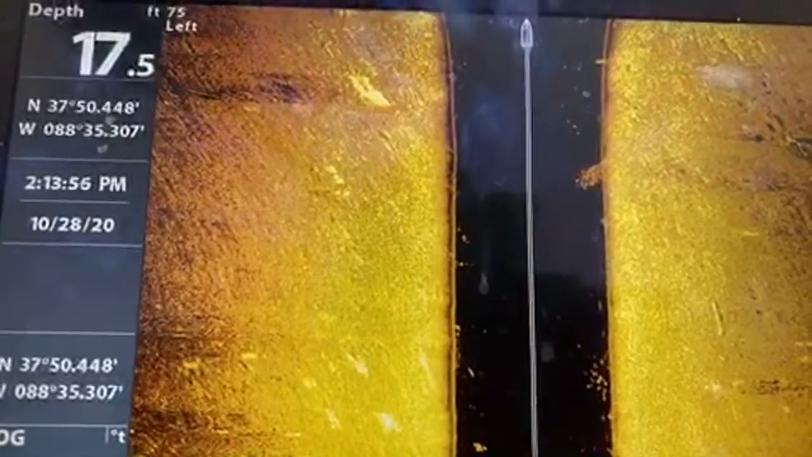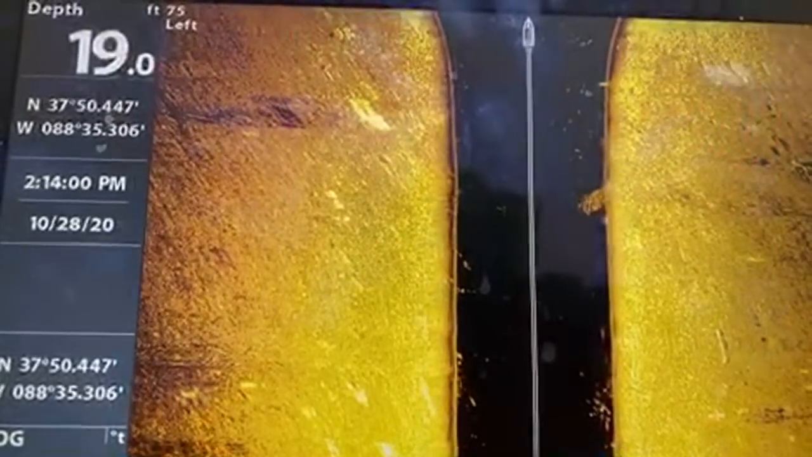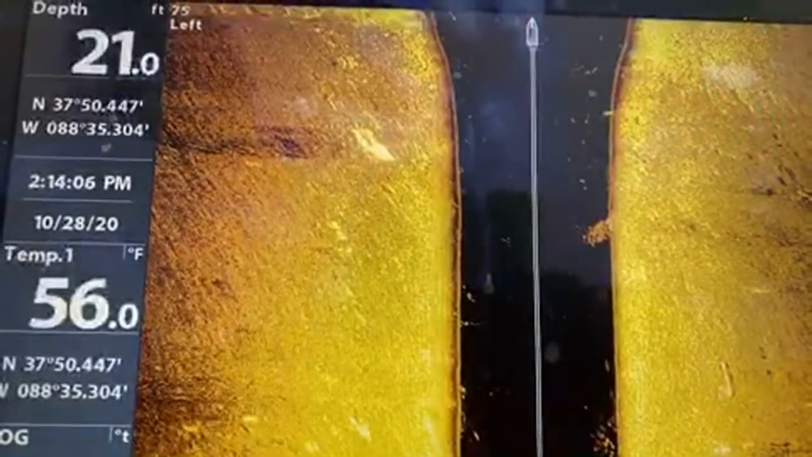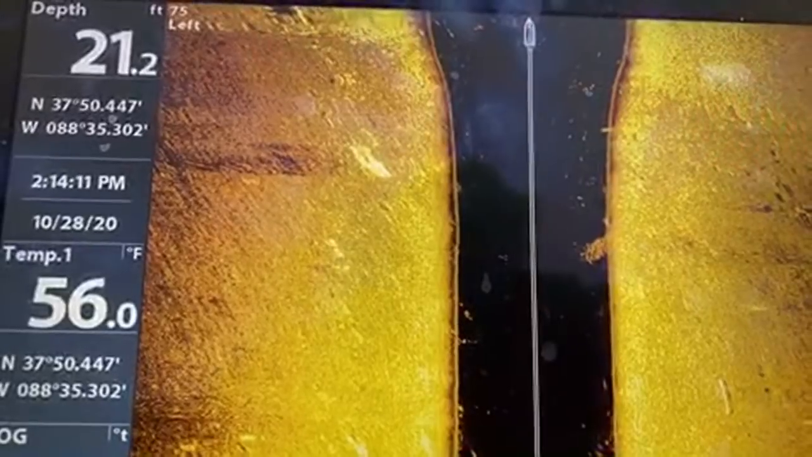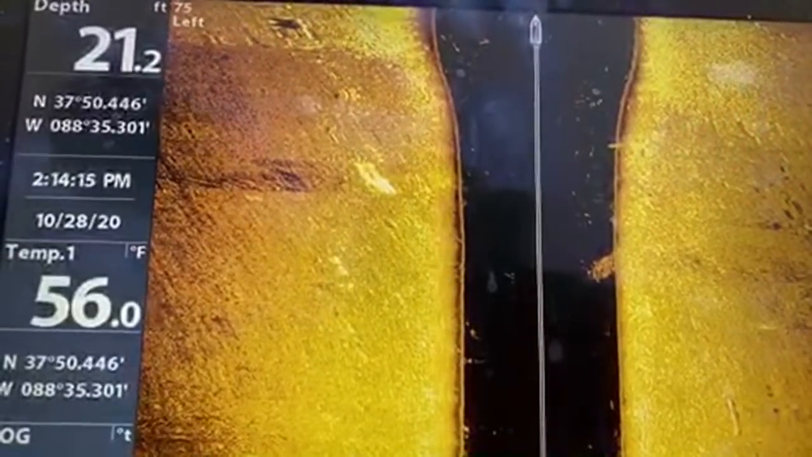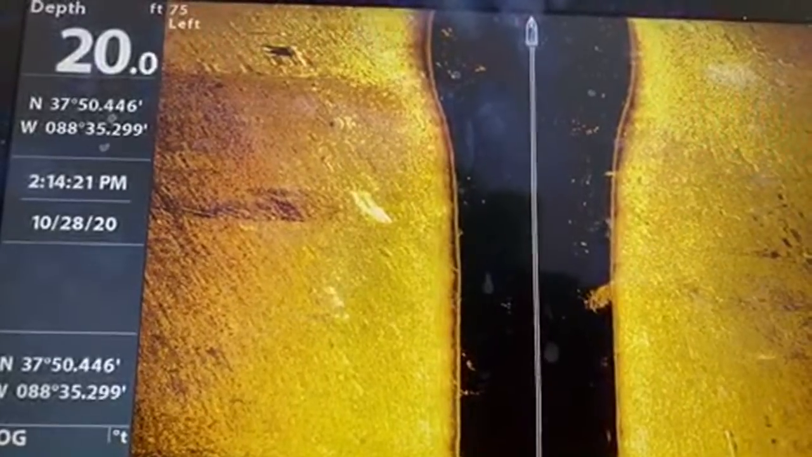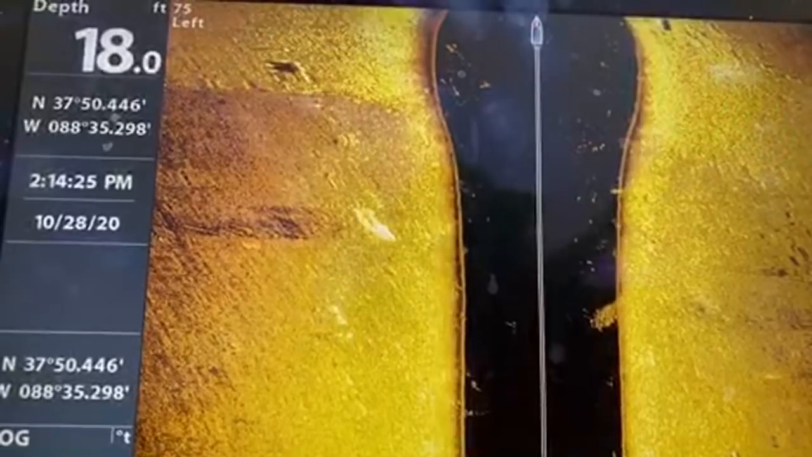Yes, I have a Humminbird Helix 10. And I'm fighting the wind right now. You see all that bait fish? Oh, if I had a fishing pole right now. So that little mark on the right, that's just a tree and then the shadow. The white thing is more than likely going to be a sandy bottom, an anomaly in the water, something that's reflecting something back, could be a piece of metal.